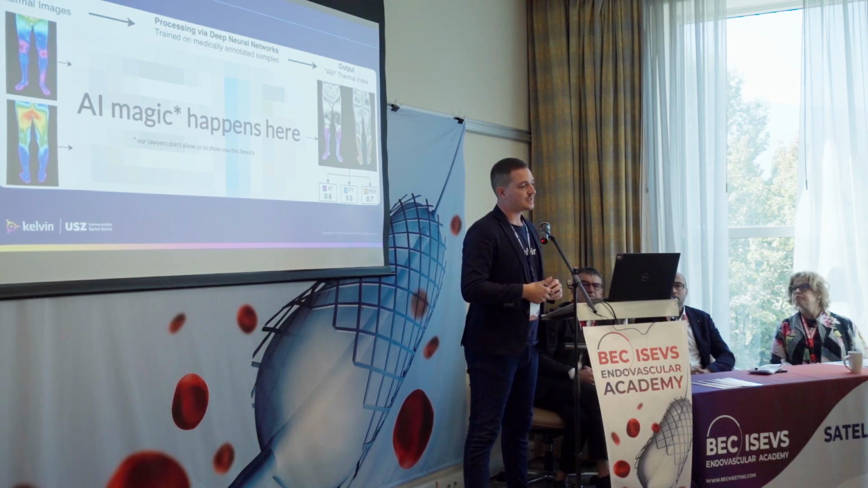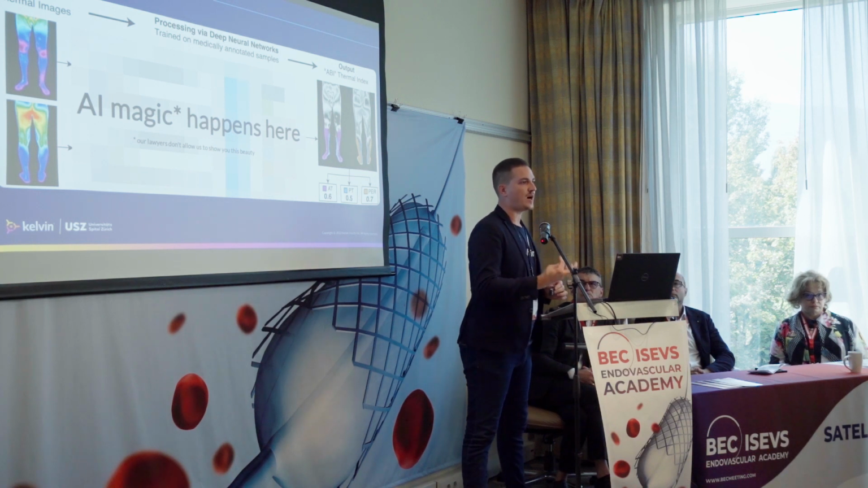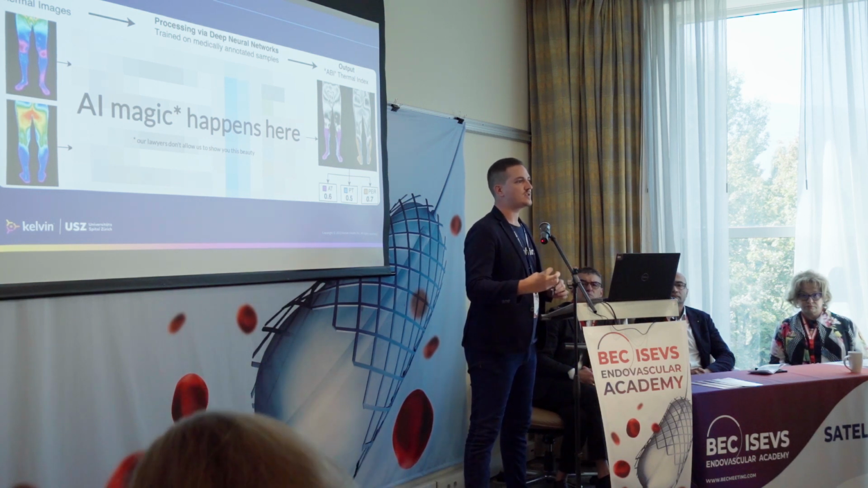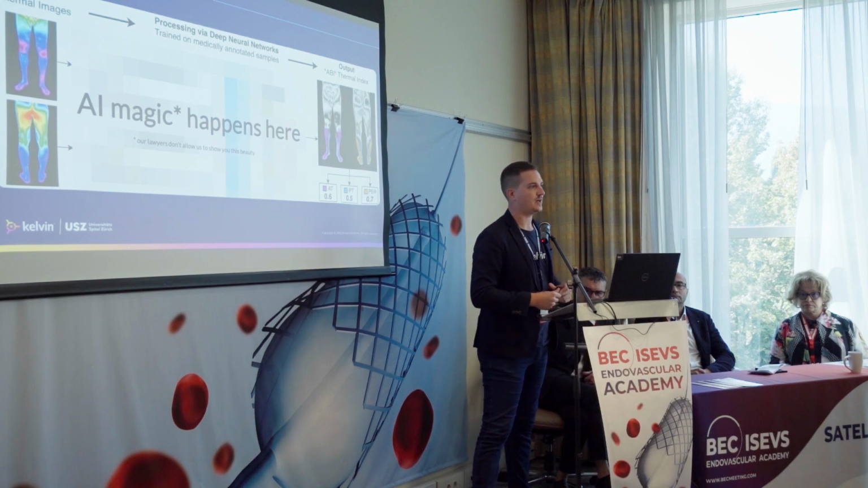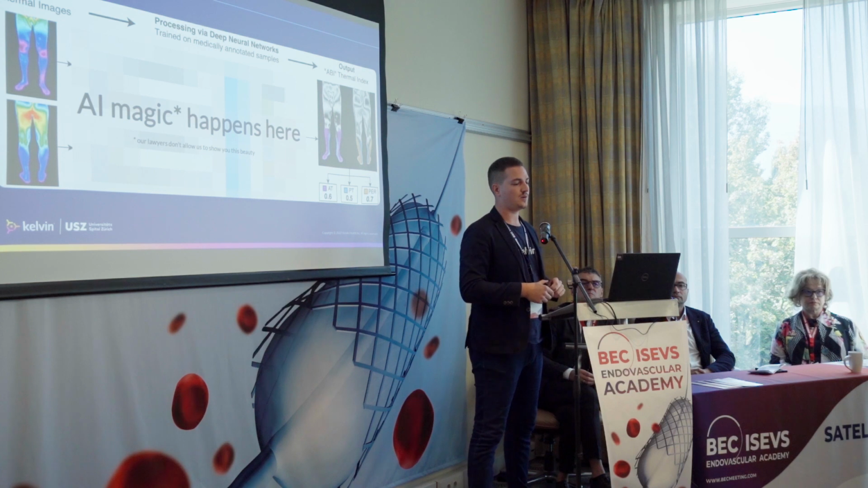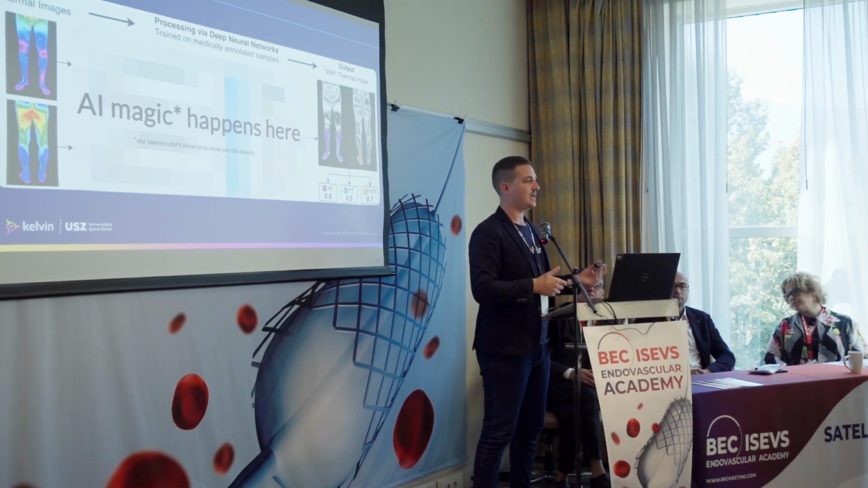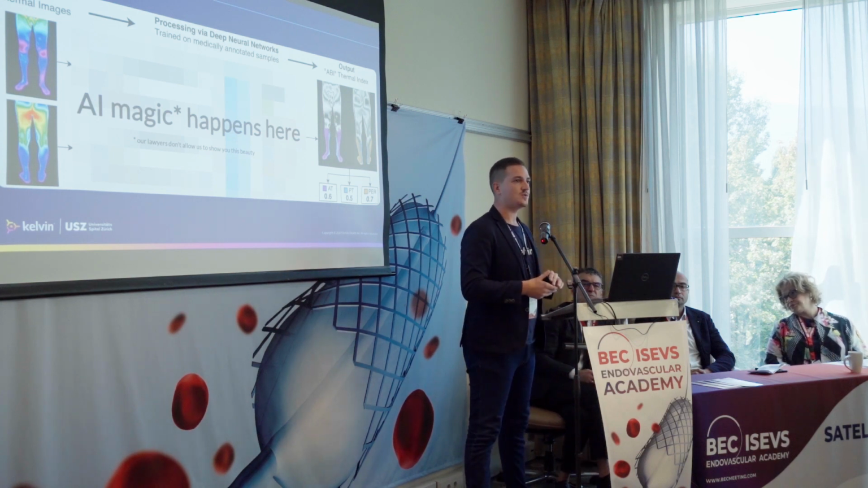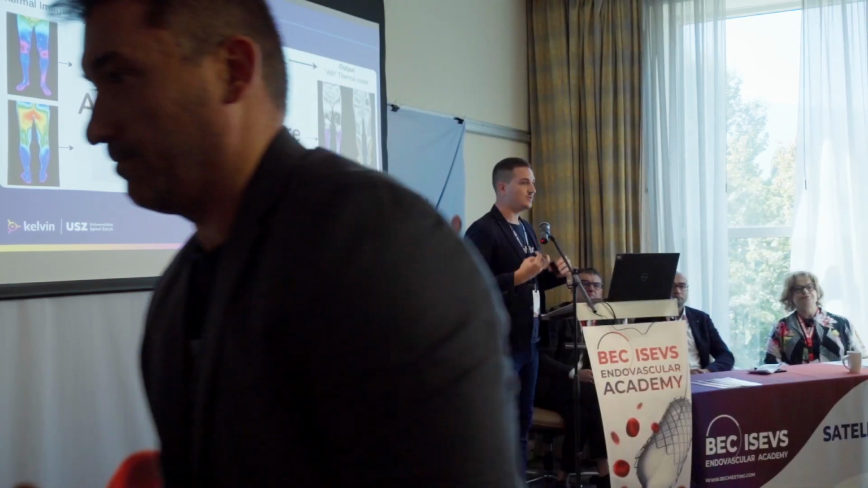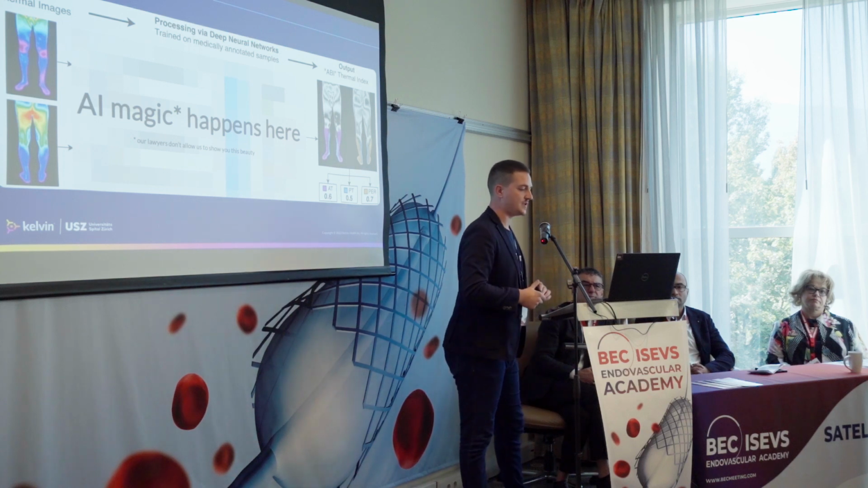The way the AI learns from this large-scale database is by extracting the most common pattern among them that correlates to the specific pathology of PAD and CLI. So essentially we are creating a statistical model, and once the model is complete, when new data comes in and is analyzed, it tries to see whether this new data fits within the model, and if it doesn't fit, what the actual discrepancy is. So what is the difference that has been detected?